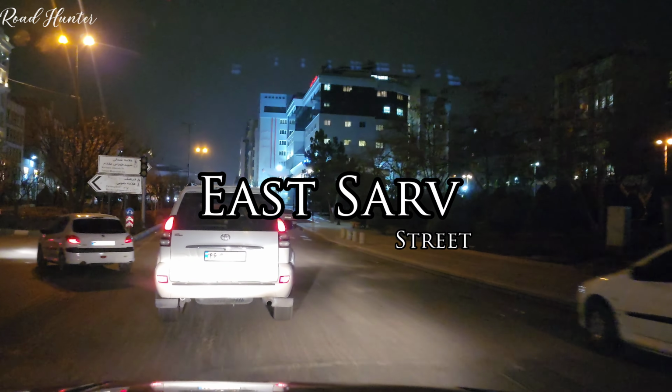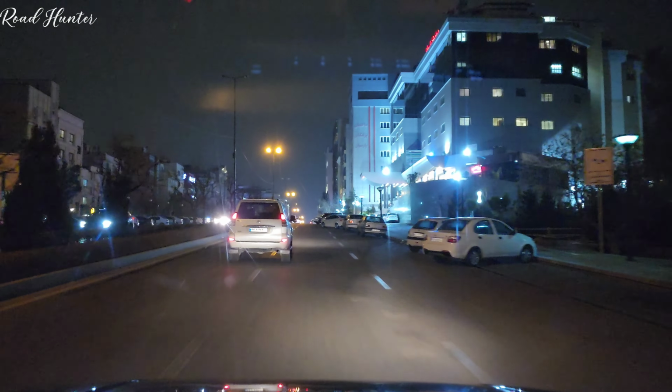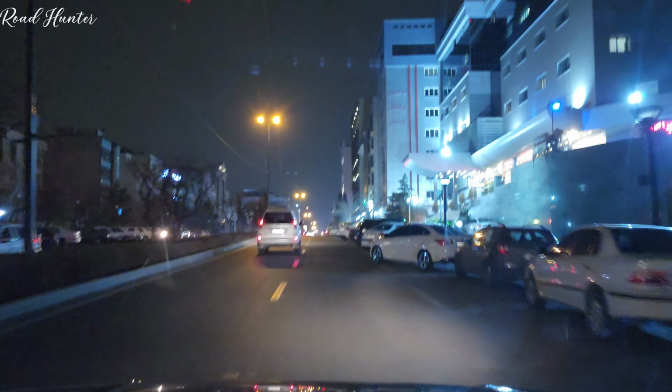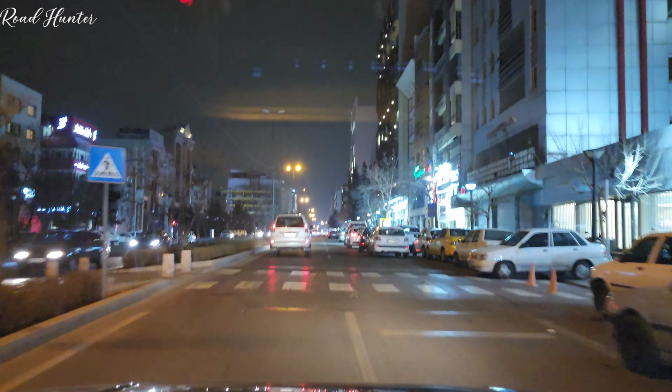Tonight, we're taking a short but interesting drive through one of Tehran's most luxurious neighborhoods, Sadat Abad. We'll be driving west on Sarv Boulevard, sharing the history and the unique feel of this area at night. Ready? Let's go.